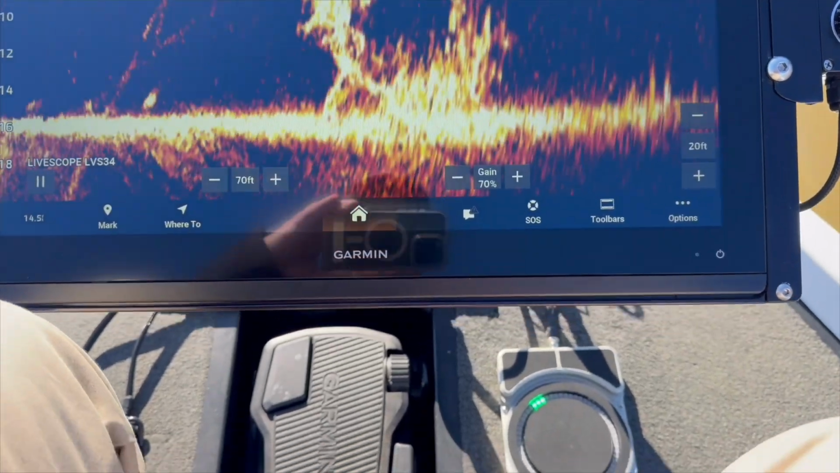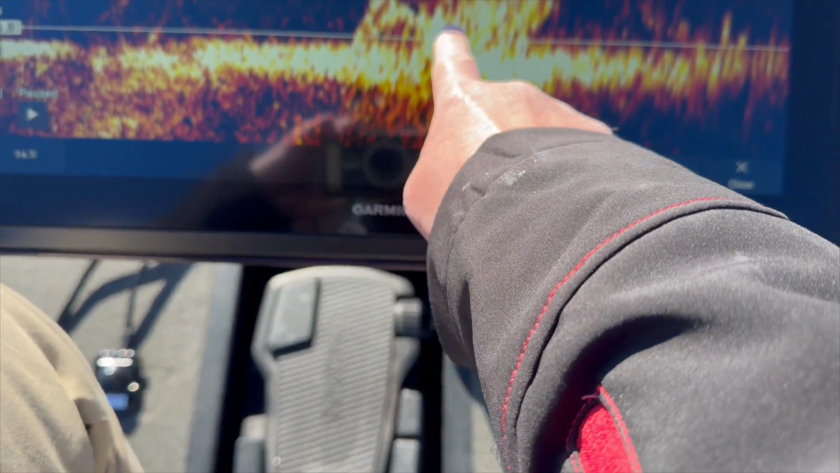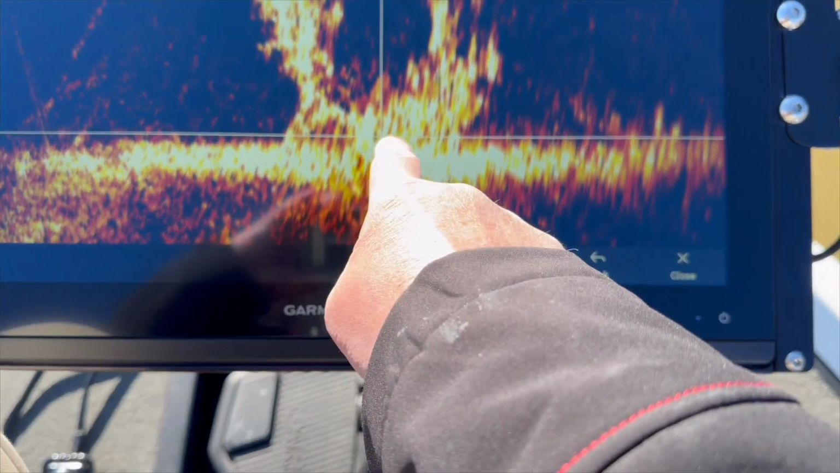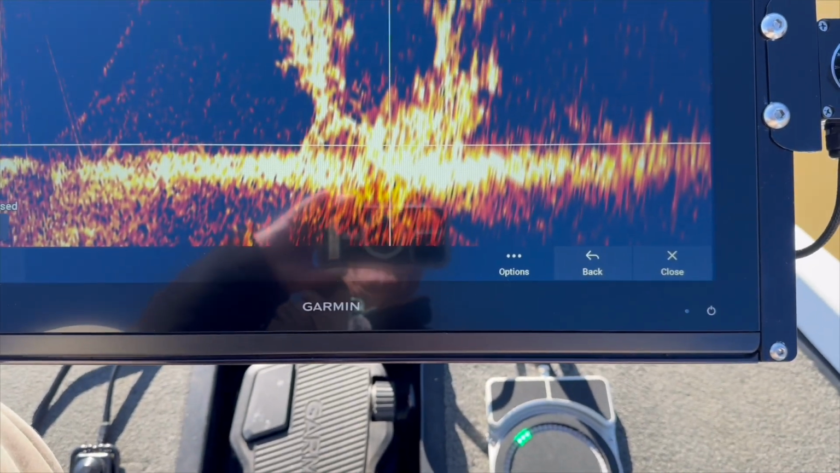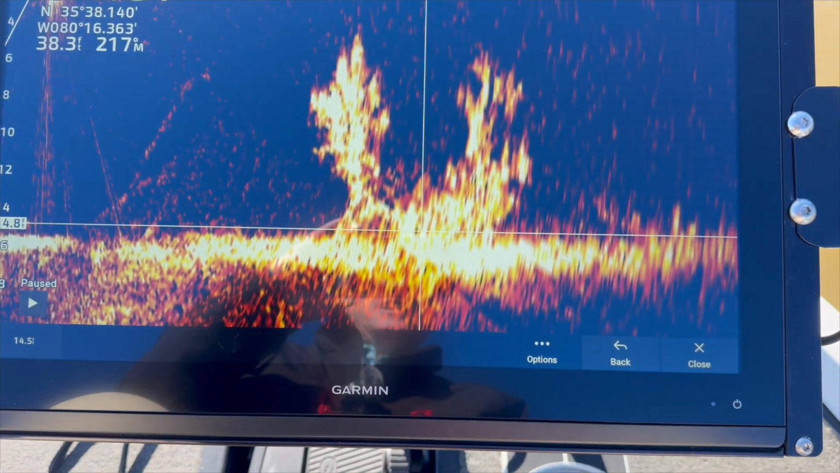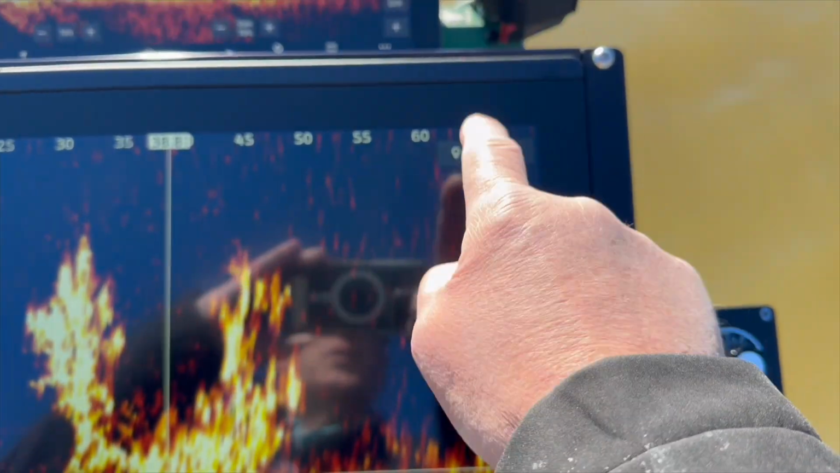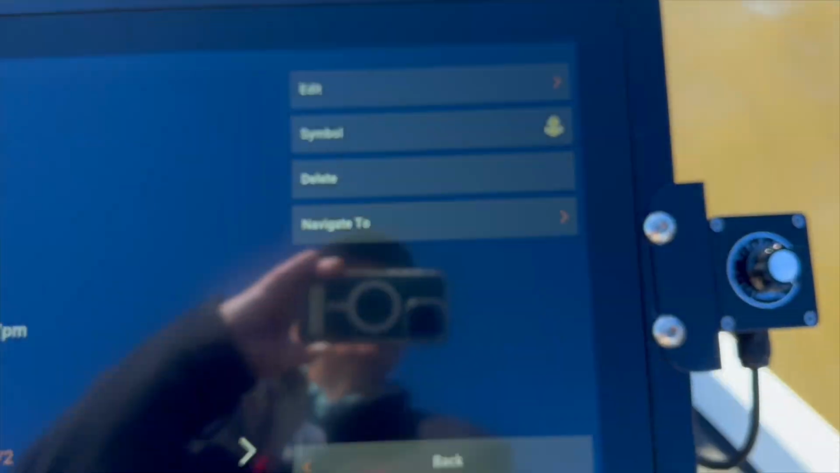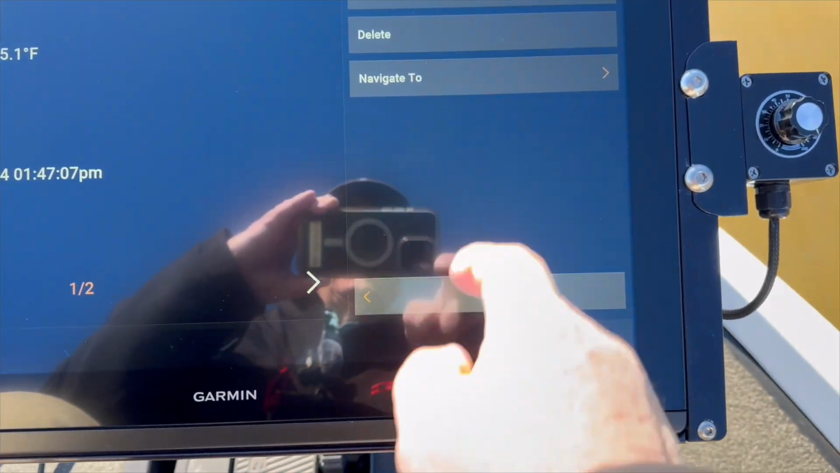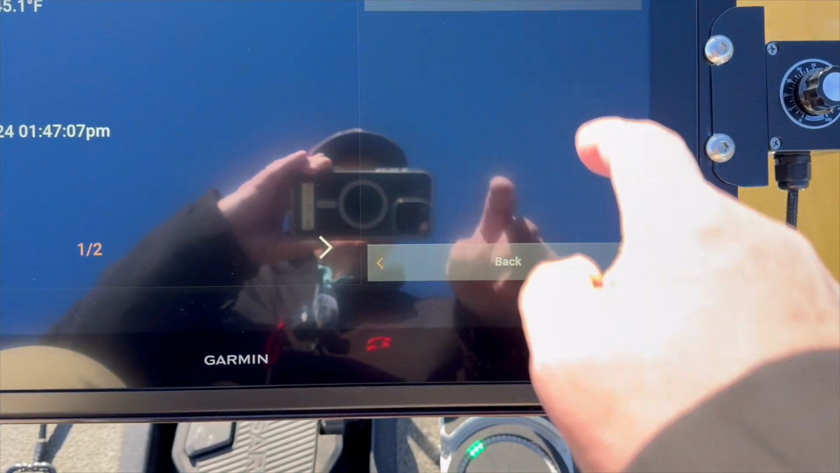Right there. All I'm going to do is pause the screen. I'm going to set a waypoint, and I'm setting it at the bottom of the structure. That way it will give us the depths on our waypoint screen when we save them. So we do that. We're going to go right up here on the upper corner, and we're going to say navigate to, and we're going to go to.